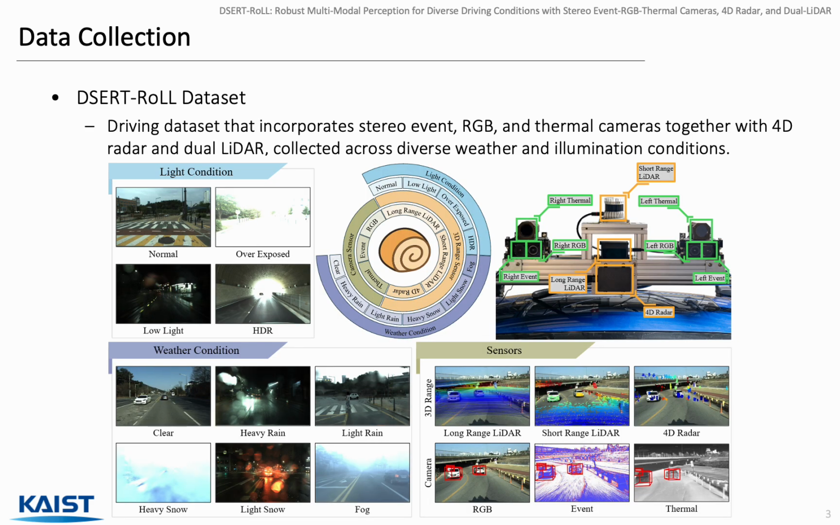To address this, we built a single data collection platform that captures all of these modalities simultaneously. Our vehicle is equipped with stereo event cameras, stereo RGB, thermal, 4D radar, and dual LiDAR, all hardware synchronized and jointly calibrated. To the best of our knowledge, this is the most comprehensive sensor suite assembled for a public driving dataset. Using this platform, we collected data across diverse illumination and weather conditions, including normal, low light, overexposed and HDR